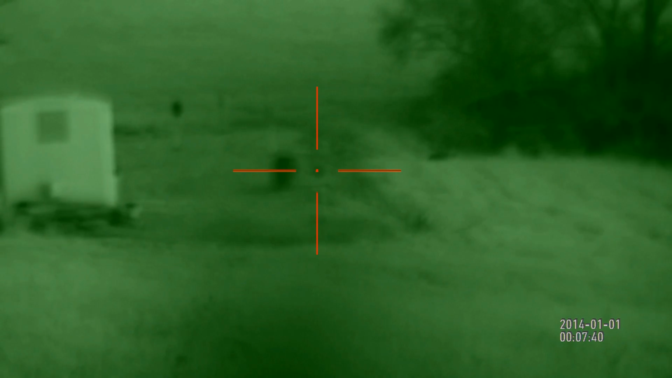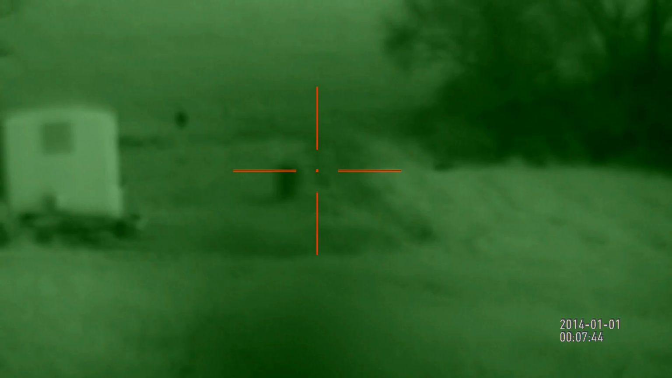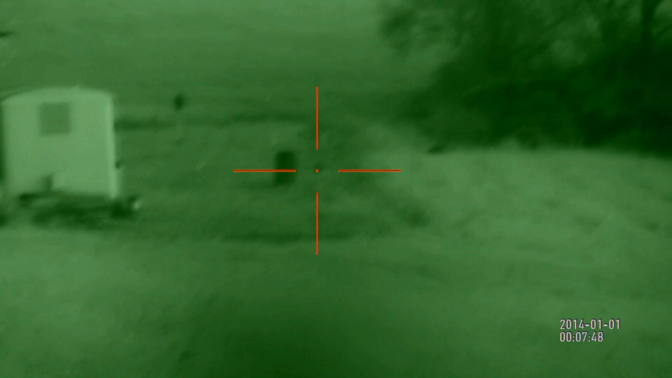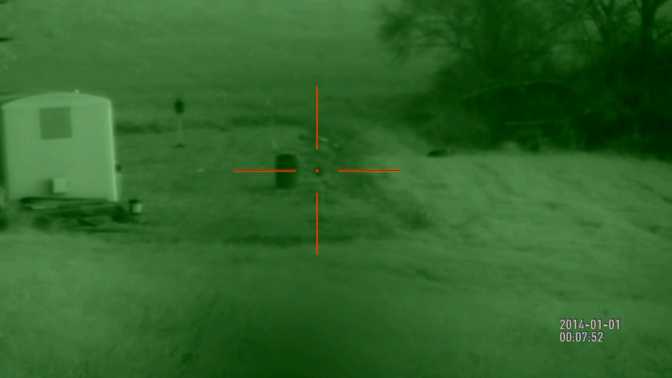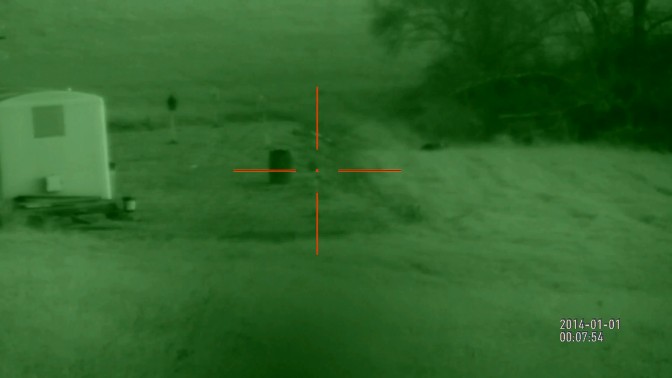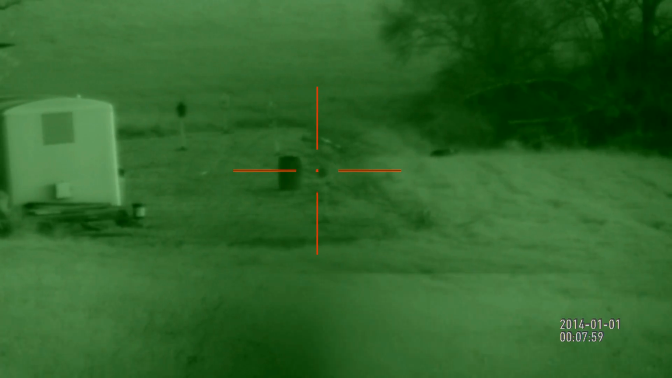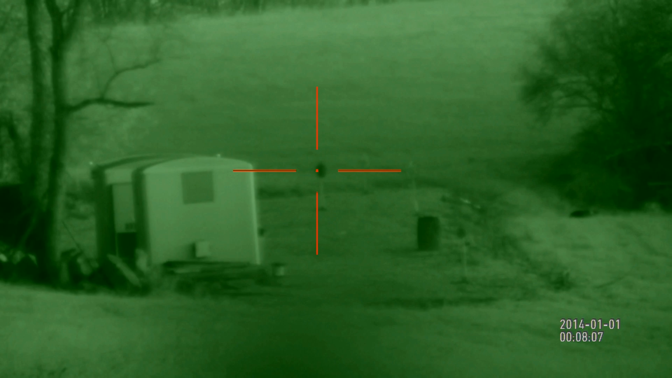There we go. Adjust my focus here, guys. Sorry. There you go. You should be able to see that a little bit better. I know I can. There we go. All right, there's that. I'm going to move to the target out there at 100 yards.